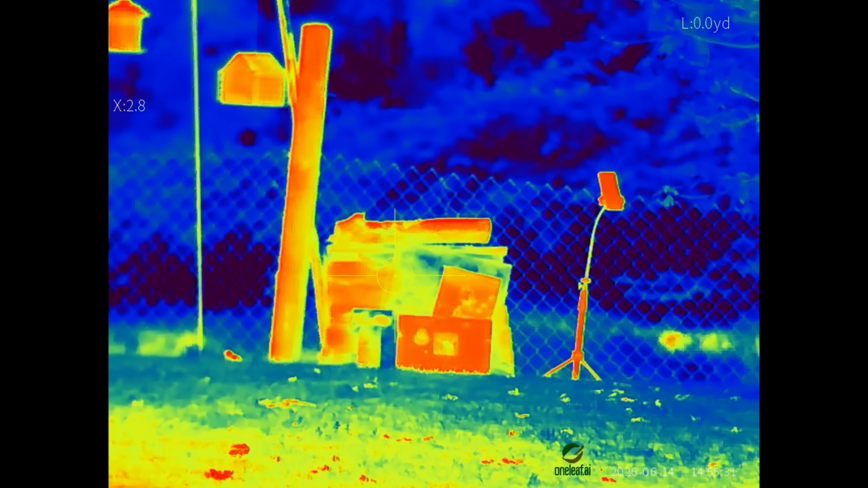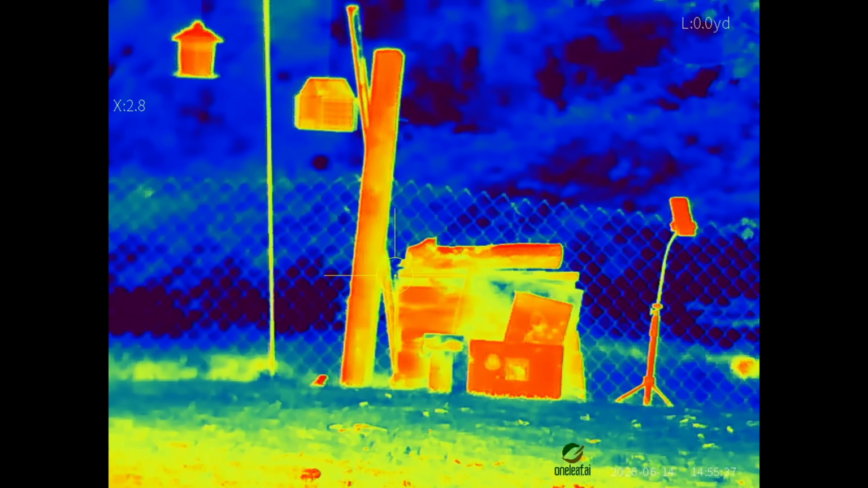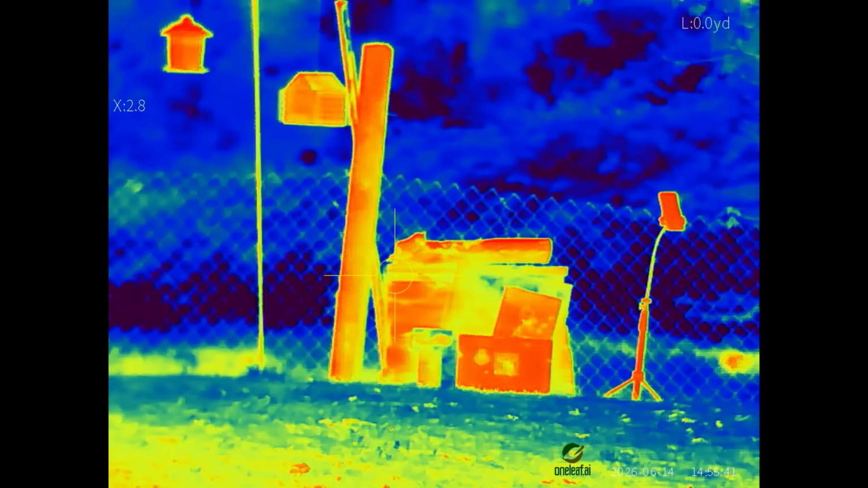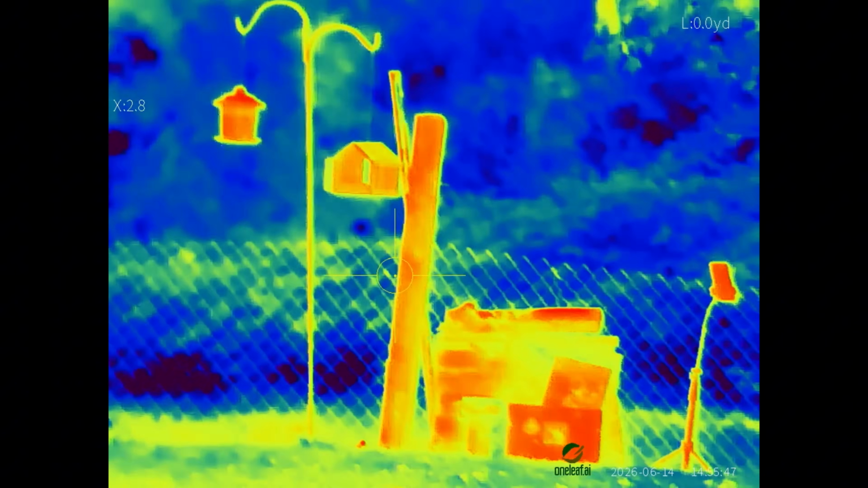Or if you're looking at houses, you can see where your heat is escaping, or even electrical. If you look into a car with this thing, it'll show you hot spots in a fuse box or a short in a wire. Shows you receptacle boxes. Quite the multi-tool other than just a scope. But I'll get off of here.